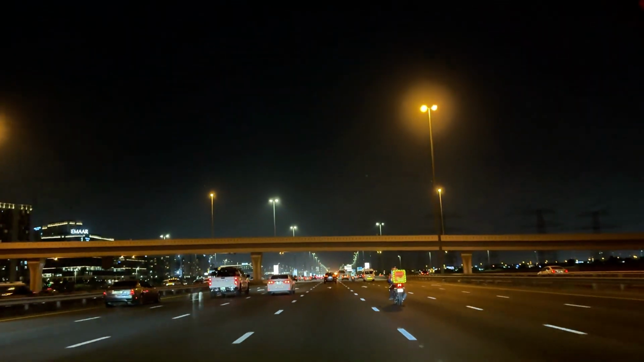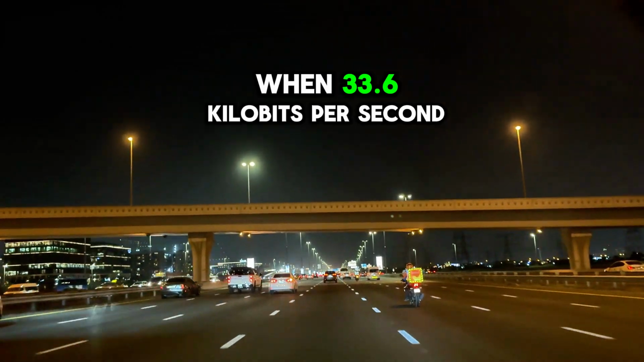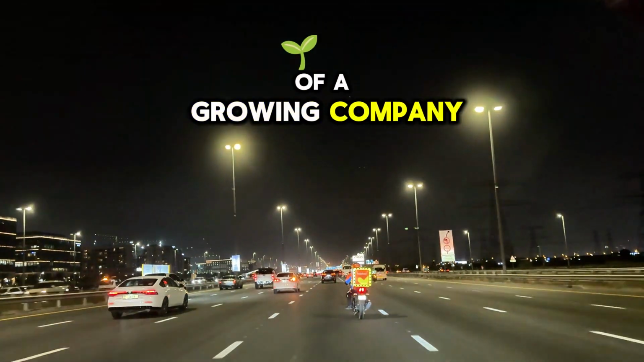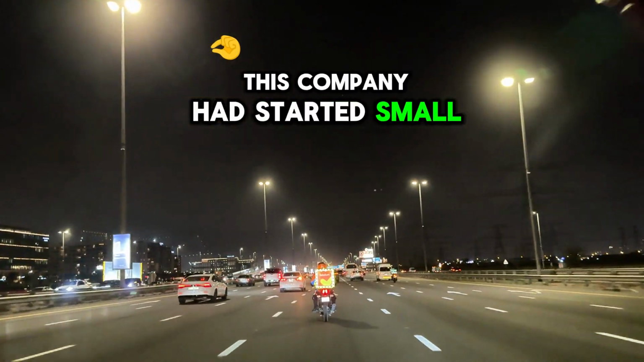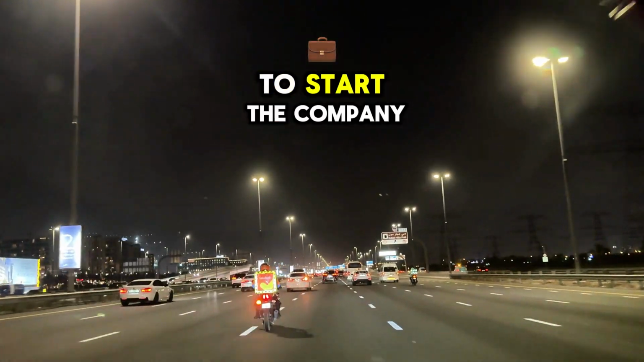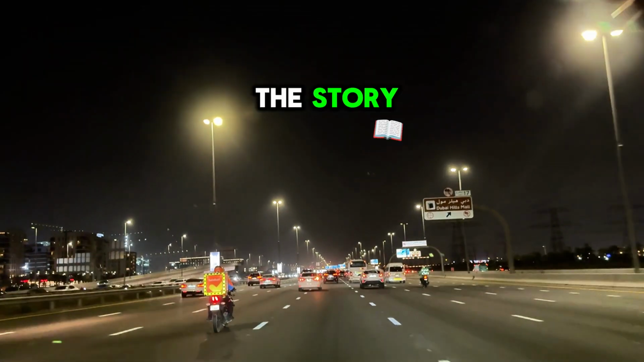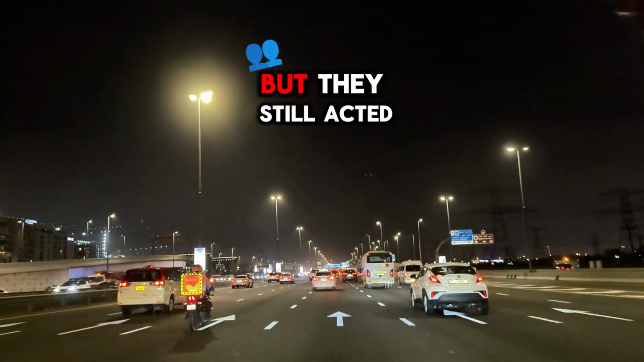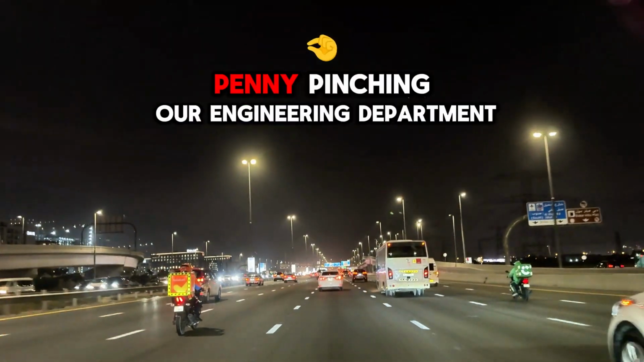Story 1. Back in the days when 33.6 kilobits per second modems were hot shit, I worked for the engineering department of a growing company. This company had started small, it was privately owned, and the VPs had all put in a portion of their own money to start the company. By this time in the story, they were finally making a respectable 30 to 40 million a year in profits. But they still acted like a small company, penny pinching.